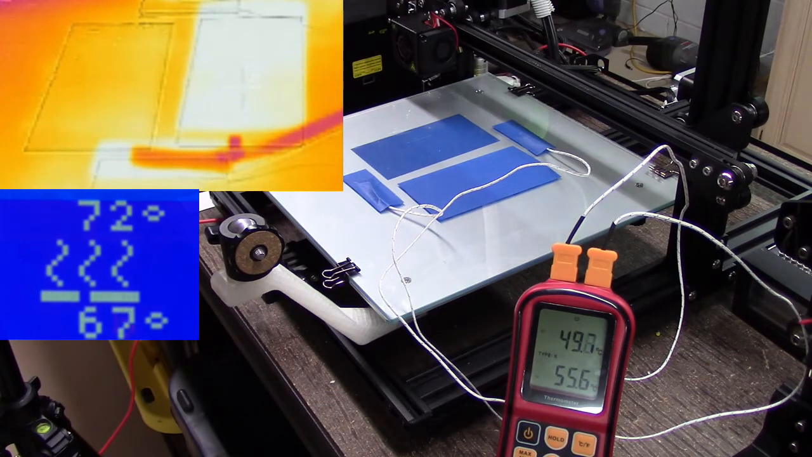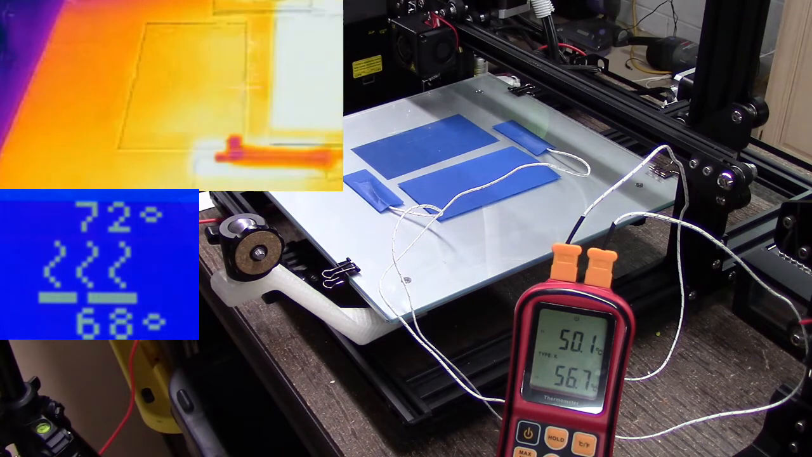This is one of the things I think about with the Flir that people get confused about. It depends on what profile you're using in the Flir too. The brighter is supposed to be the hotter. But if you look at taking the measure, I use the rectangle tool inside of the Flir application to actually take the temperature measurements, and that's what you see on the screen when I move this back and forth.